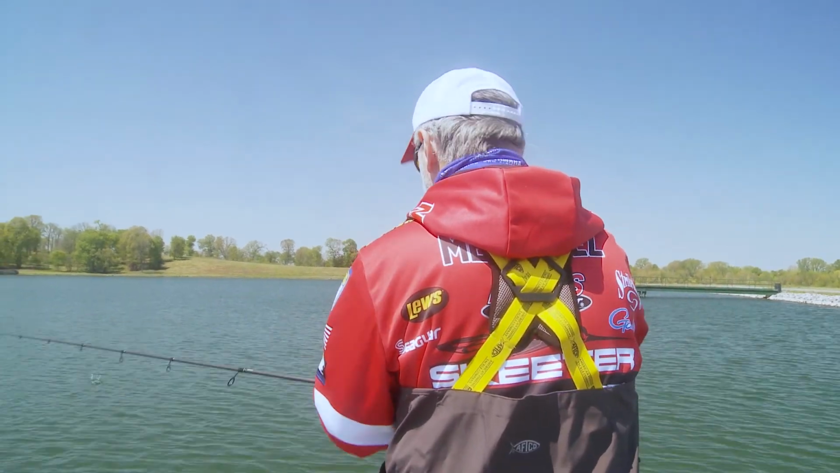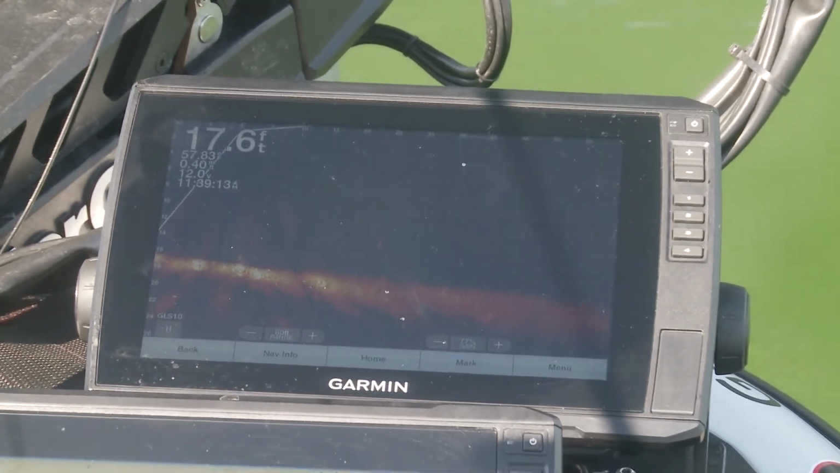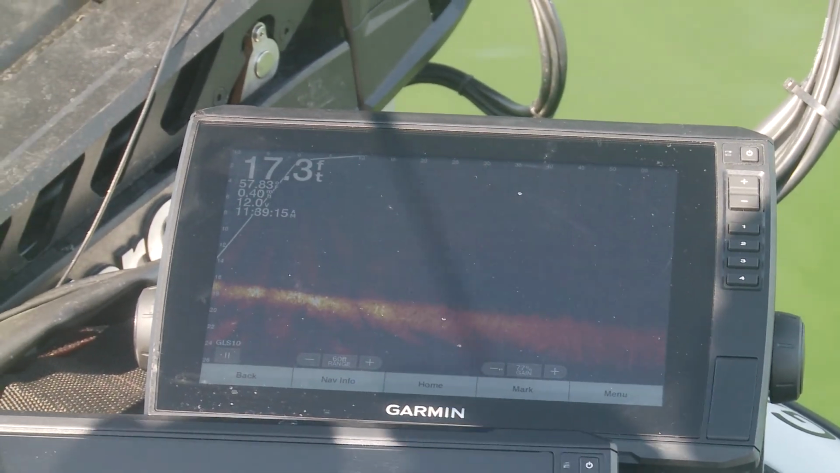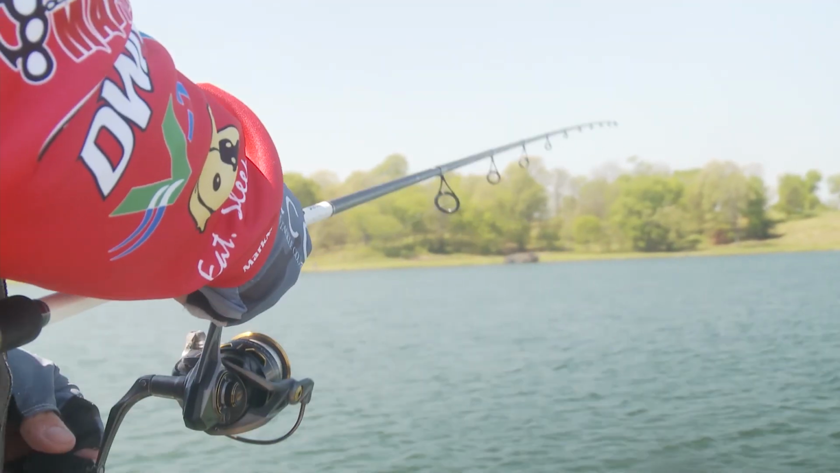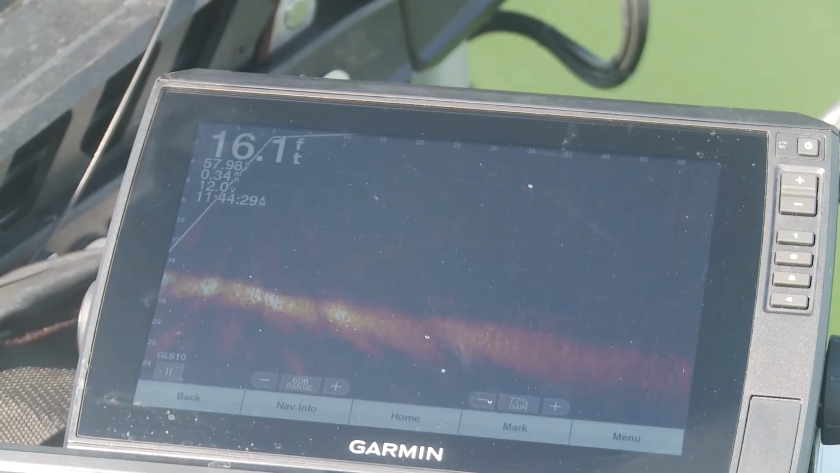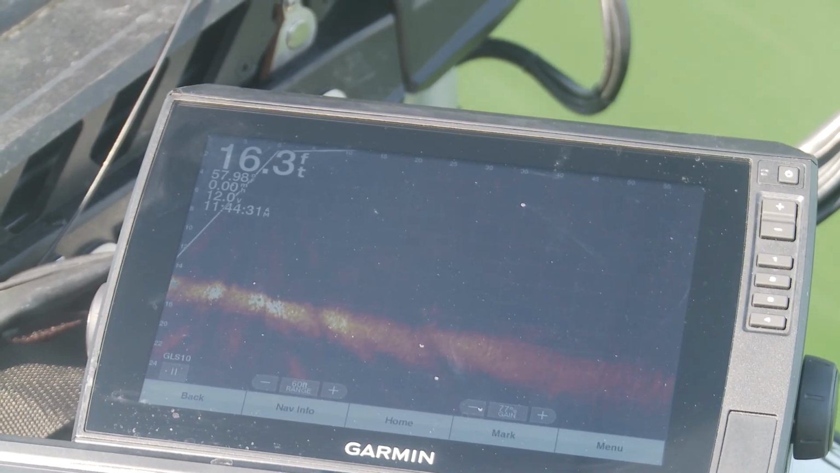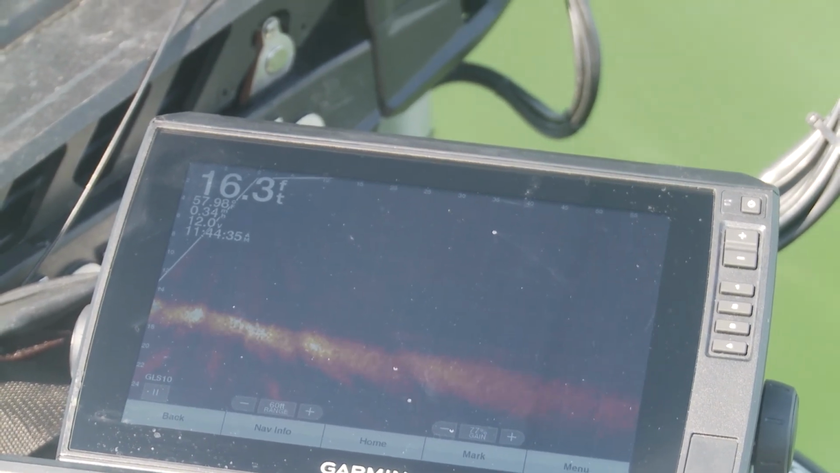All right, there goes my rig. You can watch it going down right now. See it going down right there? That's headed right to that fish. That's right in the area where that fish just moved. They're moving vertically in the water column pretty quick. And the only time bass tend to do that is when they're around bait and they're feeding.